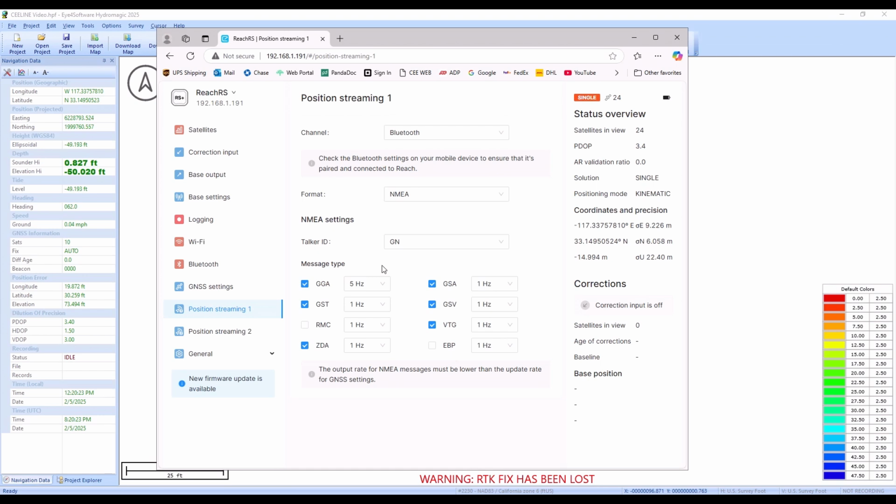So in this particular GPS, we have the position streaming 1 menu, and under position streaming 1 we have the Bluetooth channel. The format is NMEA, which is always what we want to have outputting from that port. Message type GGA, which is our position, at 5 Hertz, 5 times per second. GST, which is our satellite informational message, we don't need that at 5 Hertz, so we pick 1 Hertz. Again, more informational messages at 1 Hertz, and the heading speed at 1 Hertz also. RMC is a sort of duplicate message, similar to GGA, so we don't need that. And this EBP message also is turned off. So we would want to eliminate duplicate messages.